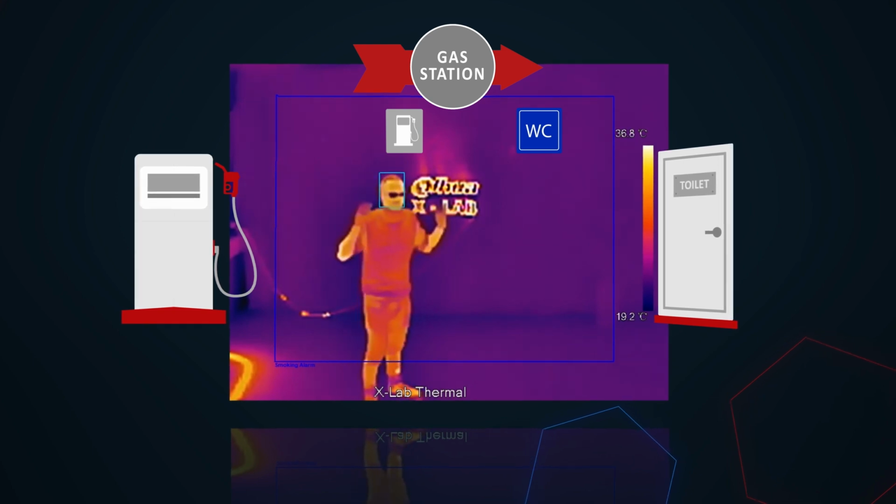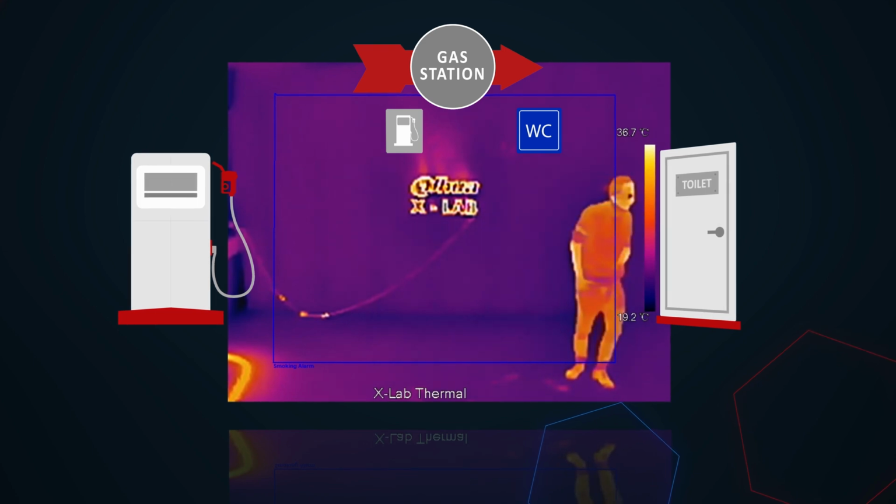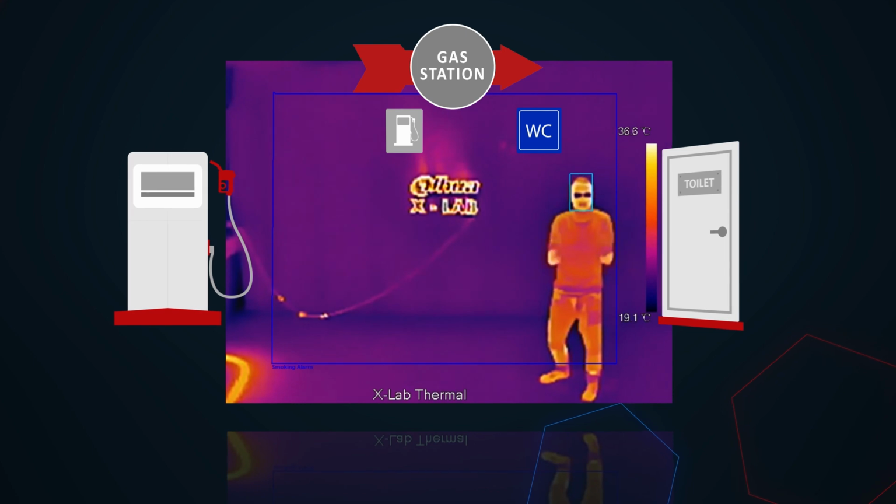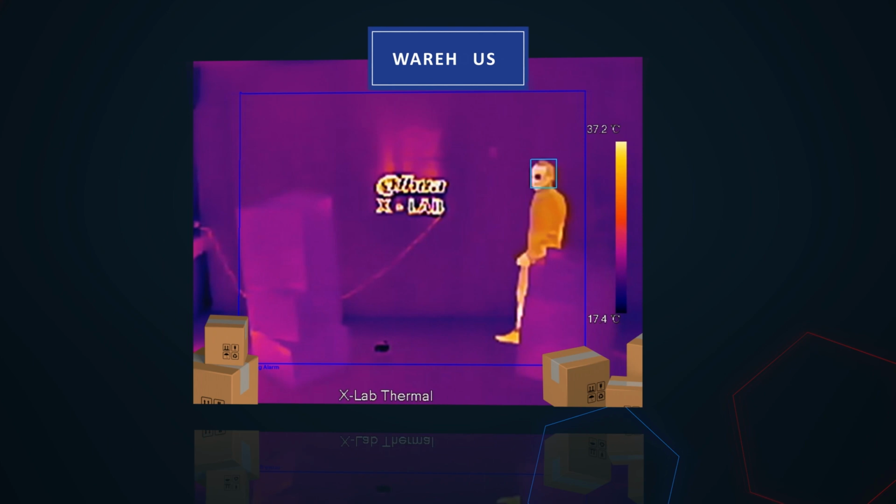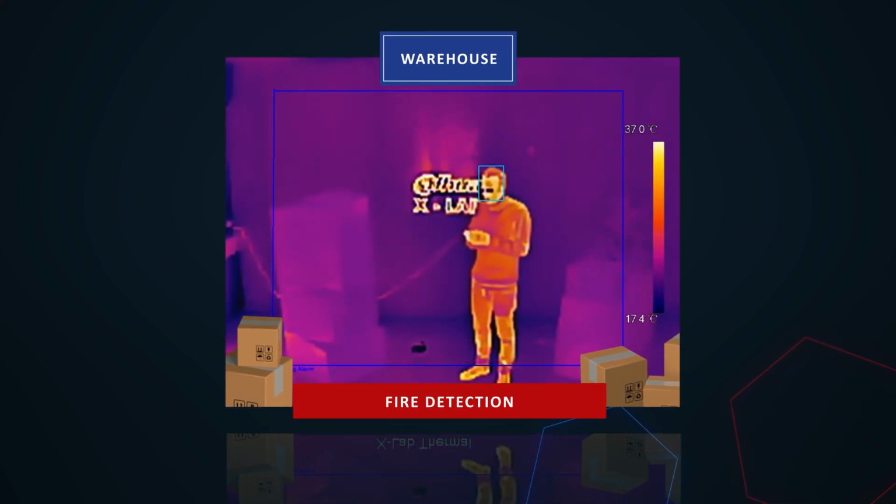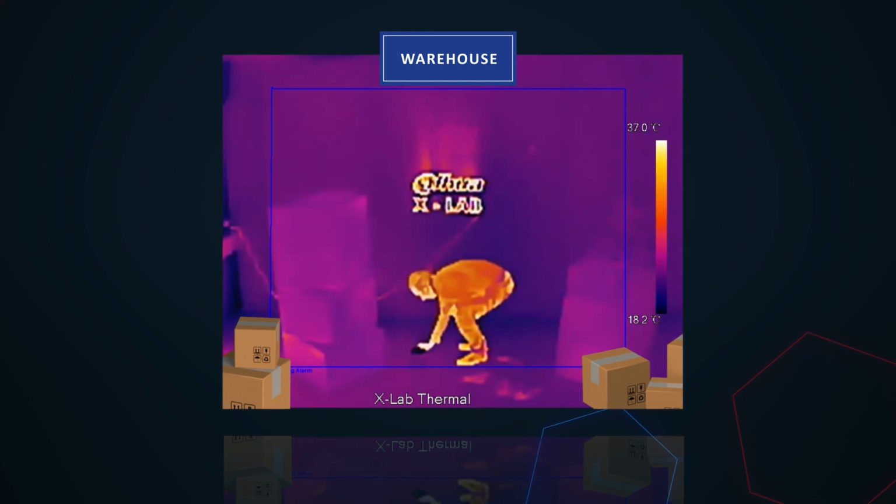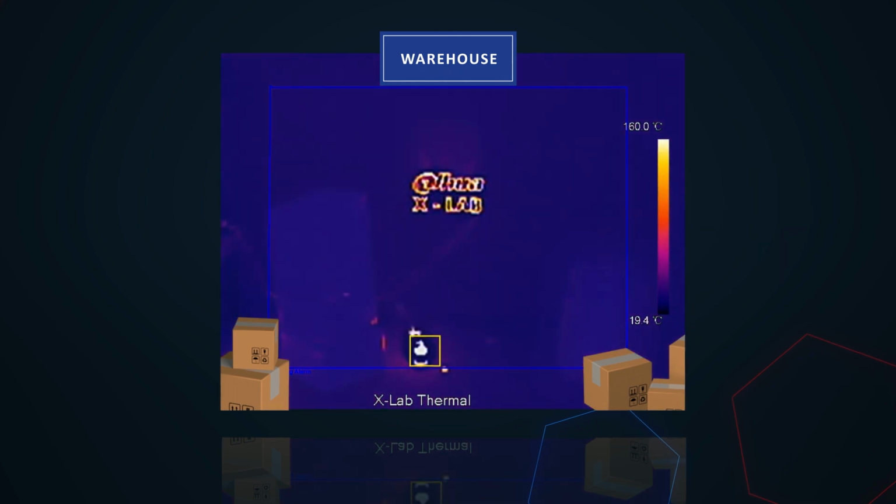Attention, smoking is prohibited in this area. Attention, smoking is prohibited in this area. Warning! Fire detected. Notify authorities.